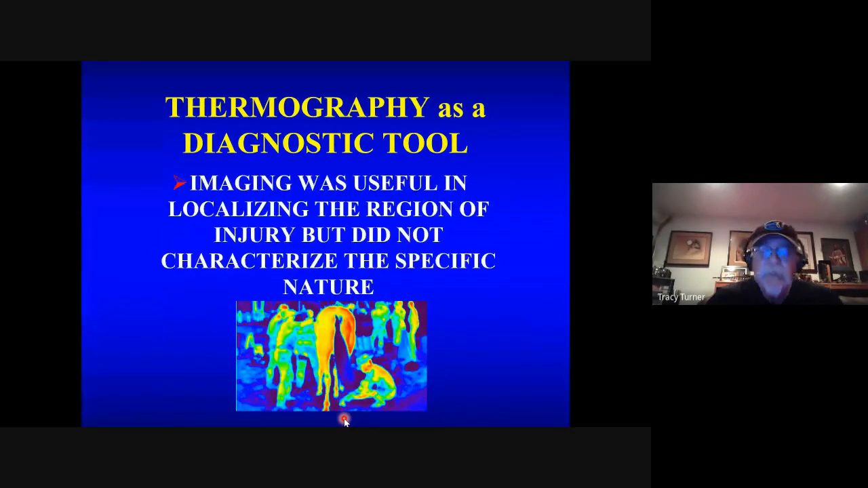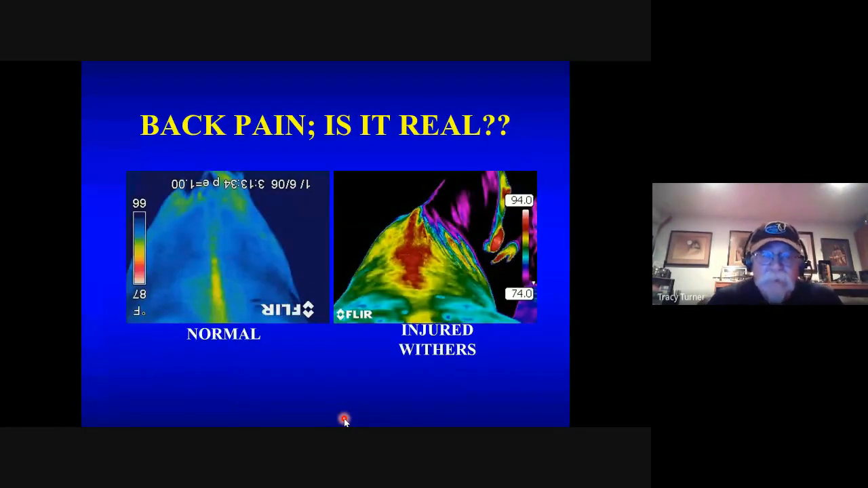So thermography as a diagnostic imaging tool is useful in localizing the region of the injury, but it does not characterize the specific nature. So even if you use thermography, you're still going to have to come back and use radiography or ultrasonography or something else to get an anatomic image so you can characterize the nature of what you're dealing with. So it truly is a diagnostic tool that helps you improve your clinical examination. Here are some places where I found it most helpful.